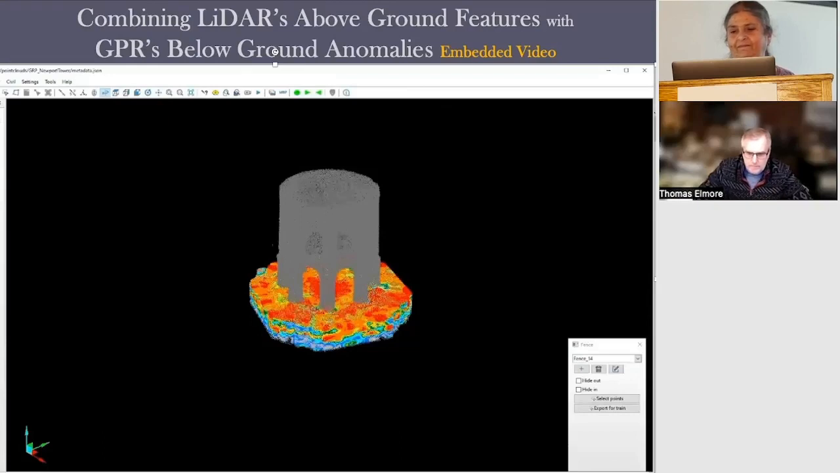Great, but we do have data that we fused together because the GPR extended outside in a larger swath outside the center area of the tower, correct? Yes.